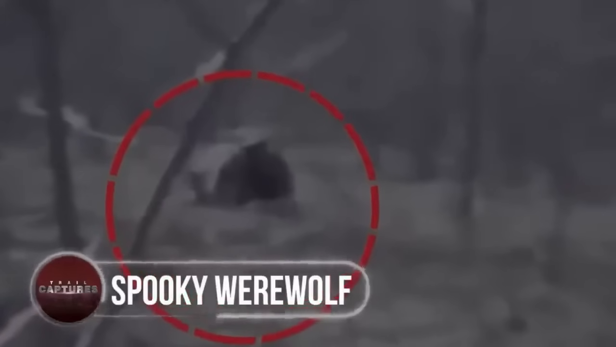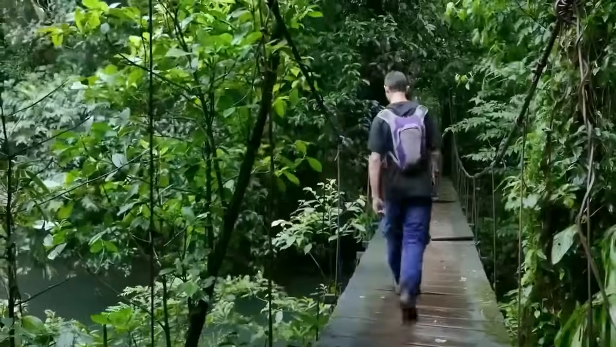Spooky werewolf. Have you ever been into the woods alone? Well, if not, then you must hold your breath, as this short clip will definitely stop you from doing so. Filmed at an undisclosed location, this footage shows a guy trying to get close to an animal to whom he thought was a grizzly bear.